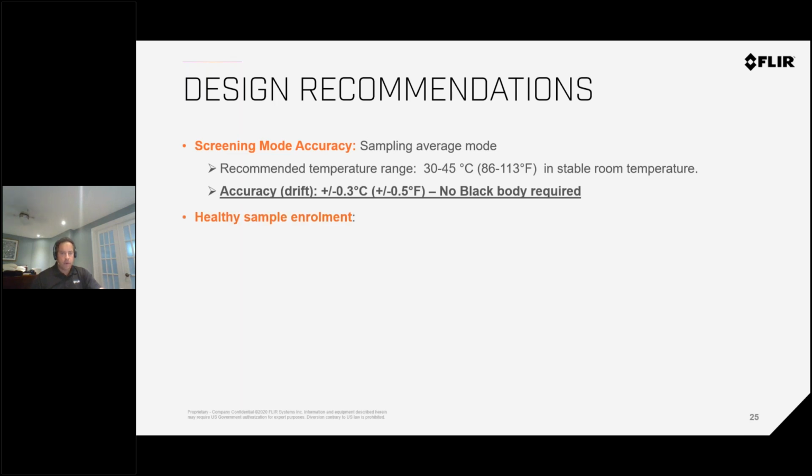We recommend when you're setting a range, that's something we can explain to you, the range of 30 to 45 degrees. One thing that is key is, now I said before 0.15, 0.25, we actually print it out as plus or minus 0.3 degrees accuracy without the need to add an external black body. Definitely, you can if you wanted to. Some systems can work with black bodies and you can get probably 0.1 to 0.05 degree accuracy if you think that's necessary, but it really isn't necessary. You don't need to add another component of system failure.